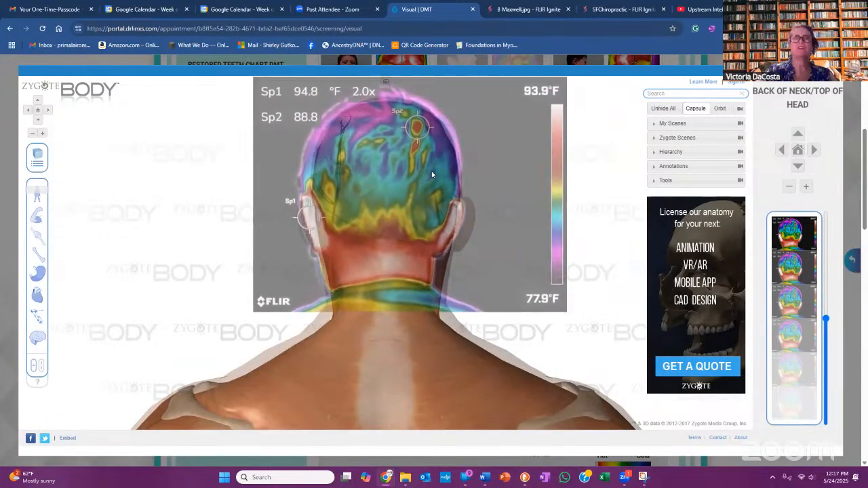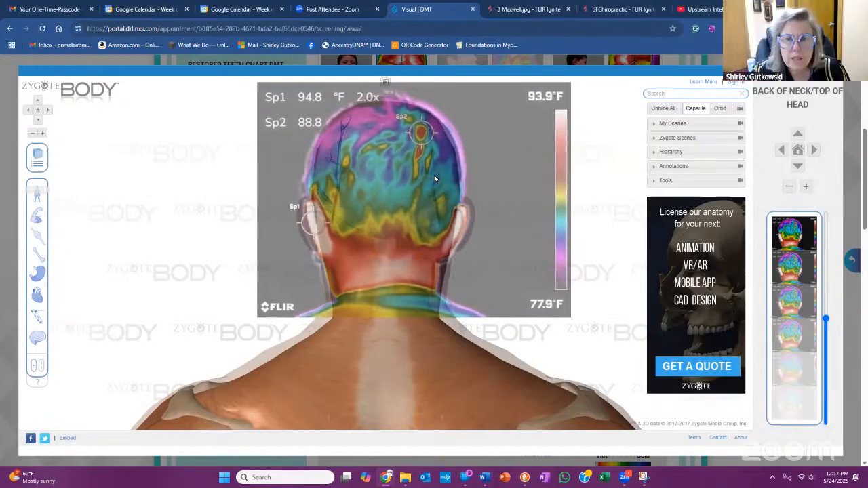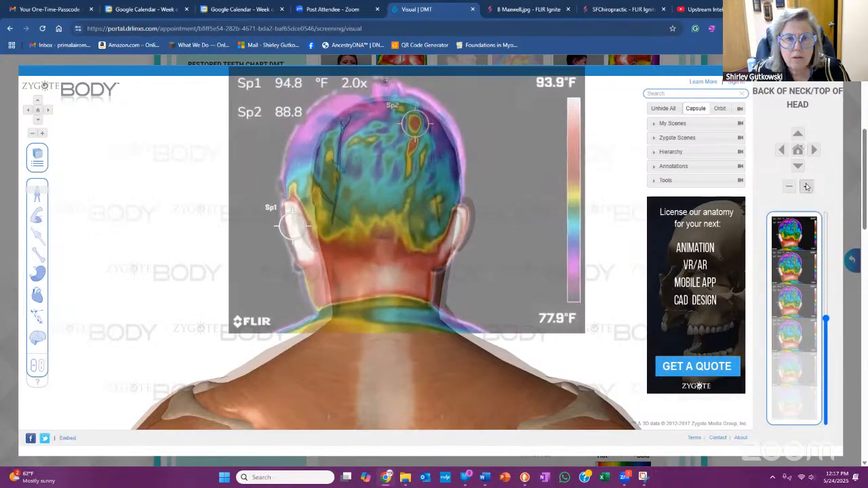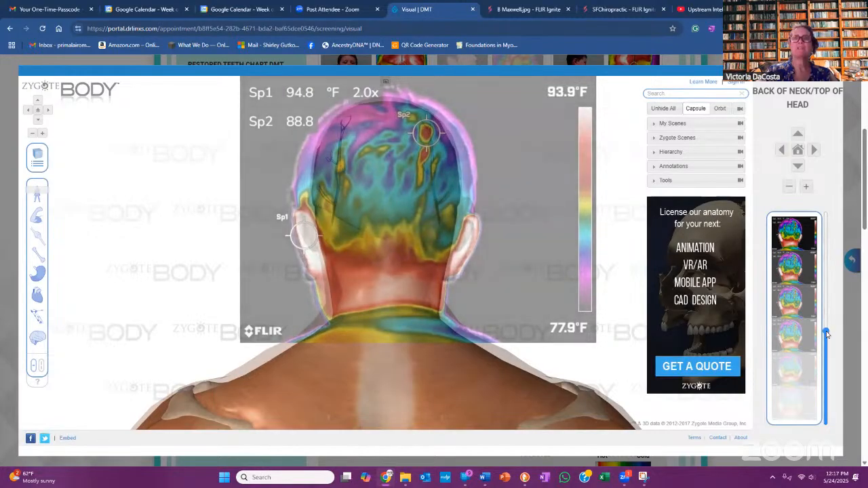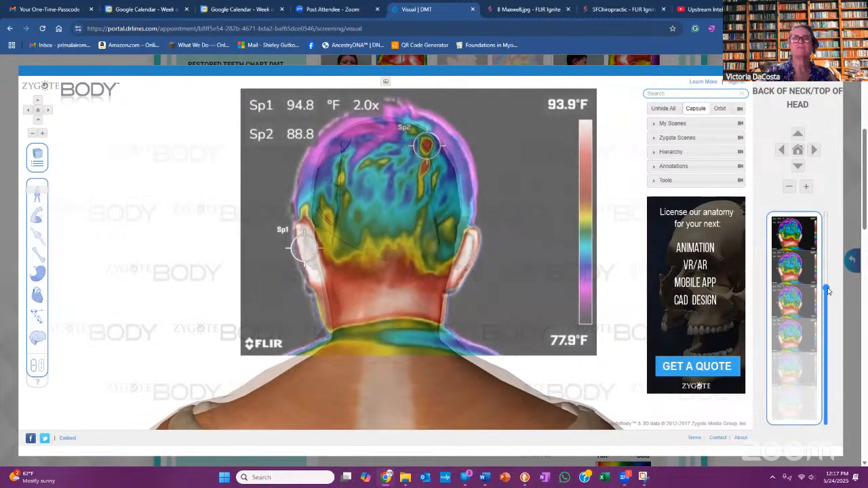You can always use your up and down navigation to the left too. Oh, I guess I didn't think about that. So I'm interested in that here. You'll probably have to pull the body down just a little bit. There you go. And you can increase the zygote, the person's, to match the ears.